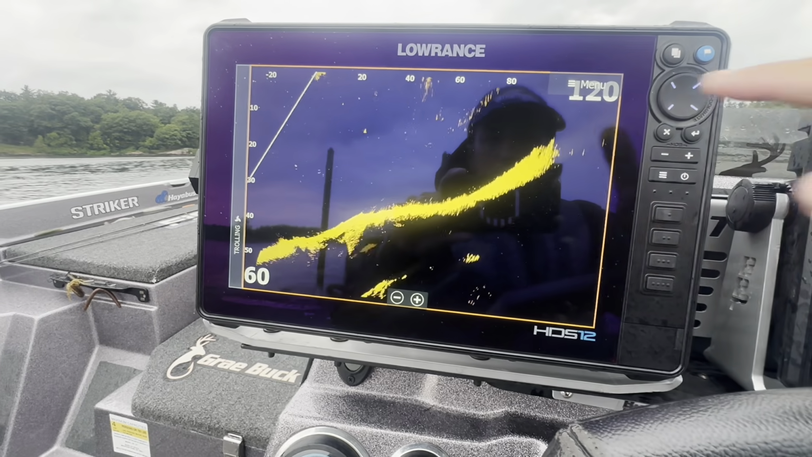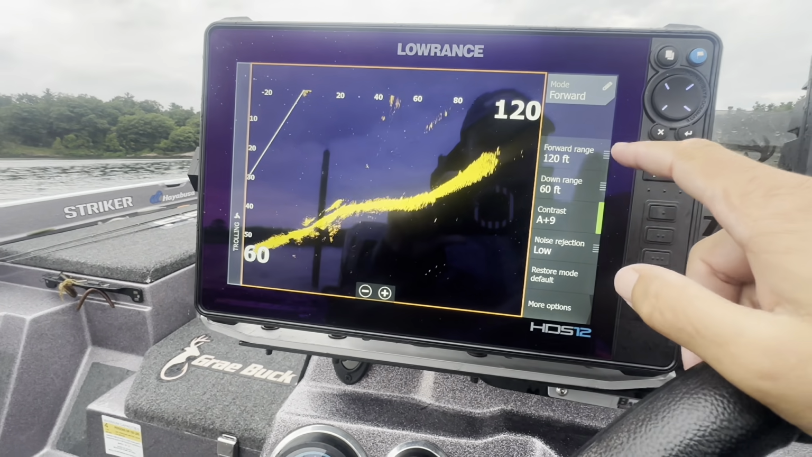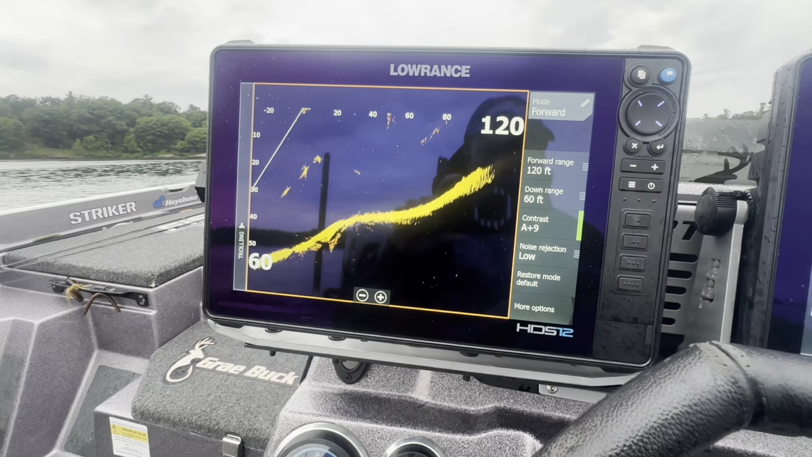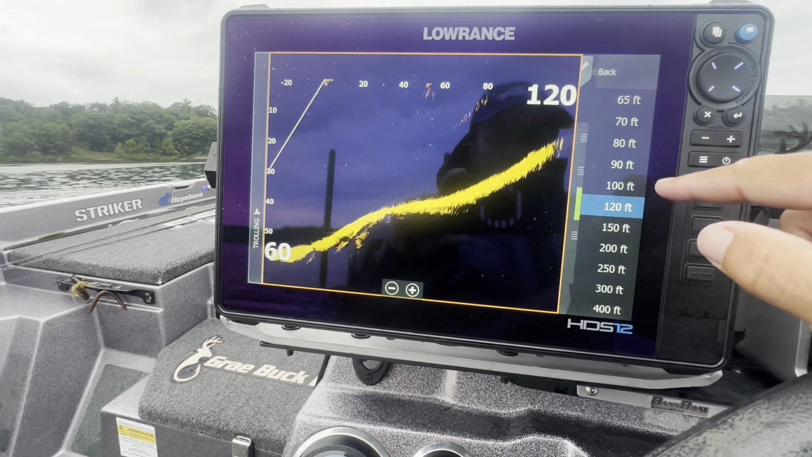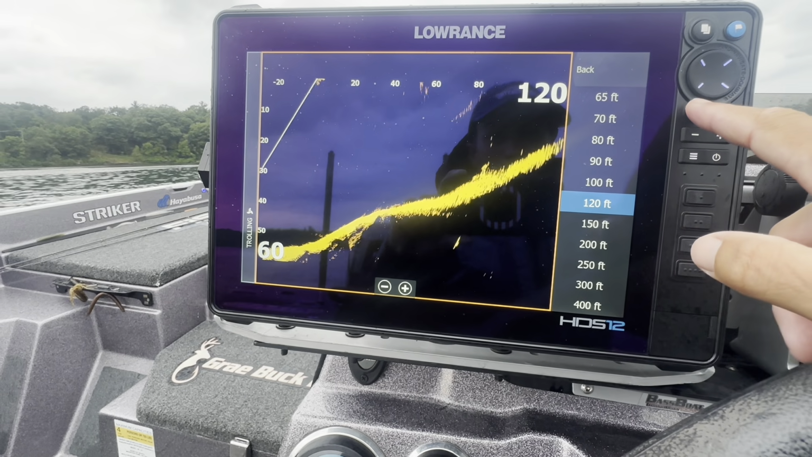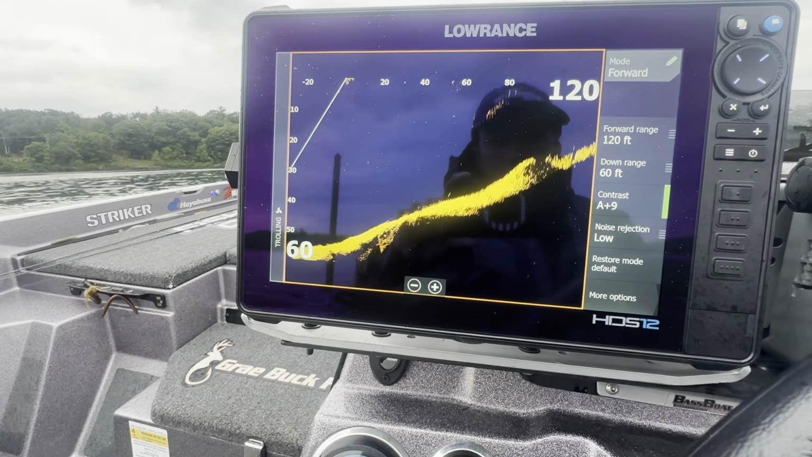But to get back to settings, we go to menu. Like we were talking about, I have it set to 120. You can go out further. I've done that. I've gone out to, I think it's 150 is the next. I haven't done 200 really. That's getting pretty far. Everything gets to be very small.